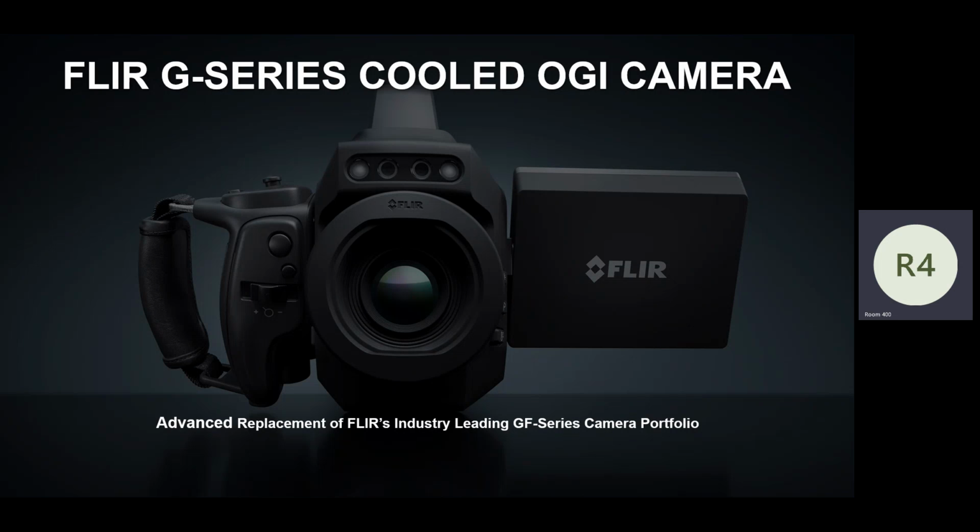The GF, a lot of people thought that stood for gas find IR, right? That was what most people assumed because that's what we replaced. We took the gas finder, but that stood for gas and furnace. That's one reason that it's the G series now, because we have a furnace camera. Some of you may be familiar, probably not at this show.